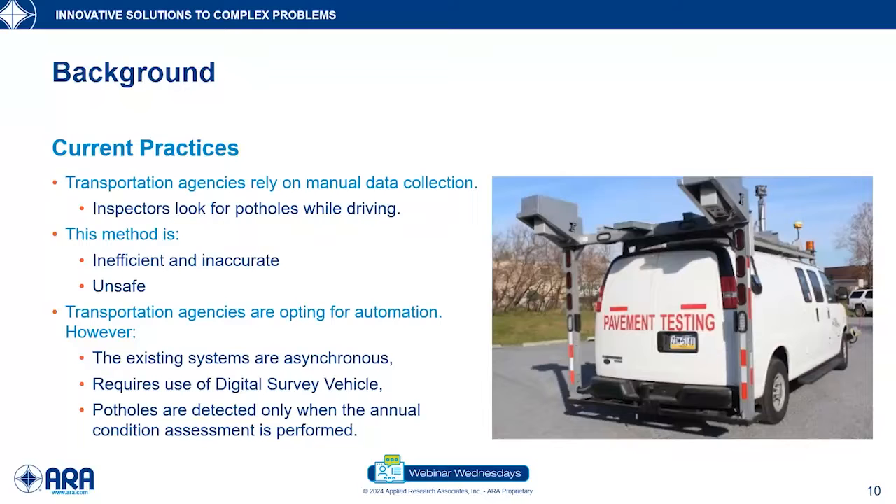Unfortunately, still now, the transportation agencies are relying on manual data collection, which means an inspector would go out looking for potholes while driving. Now, naturally, this method is extremely inefficient and also inaccurate. In addition, it poses a safety risk because of the distracted driving.